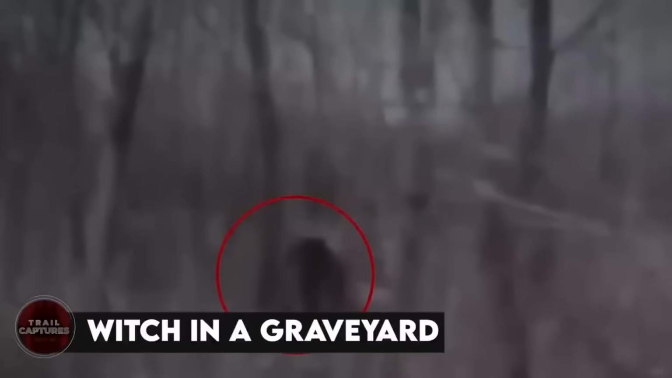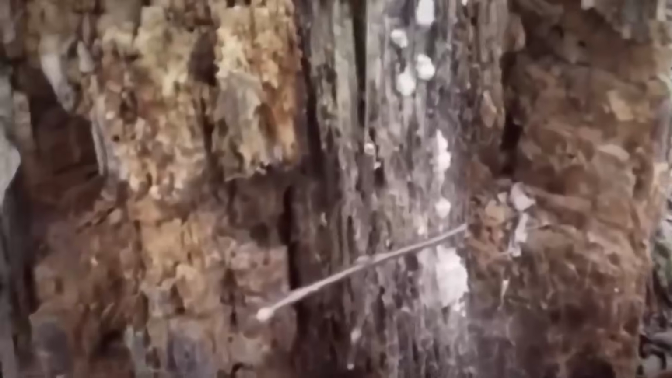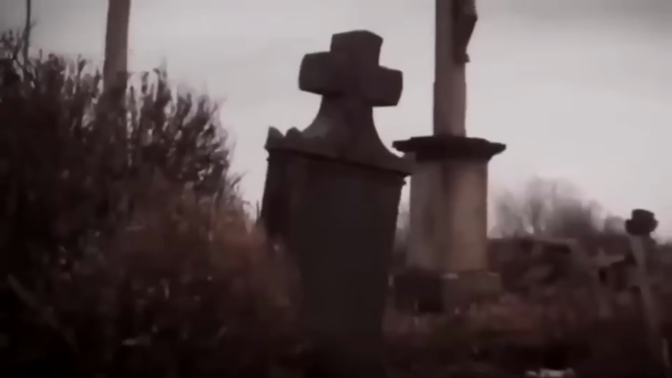Witch in a graveyard. While exploring a graveyard in Hungary, a guy who was researching ghosts and unusual artifacts came across a spooky encounter. He stumbled upon necklaces made from human teeth and an abandoned graveyard. To his surprise, he discovered a goth-looking woman, possibly a witch hiding in the area. Instead of running away, he shouted at her, causing her to gather her things and flee. The guy tried to chase after her into the forest, but suddenly fell to the ground as if something was holding his feet down.